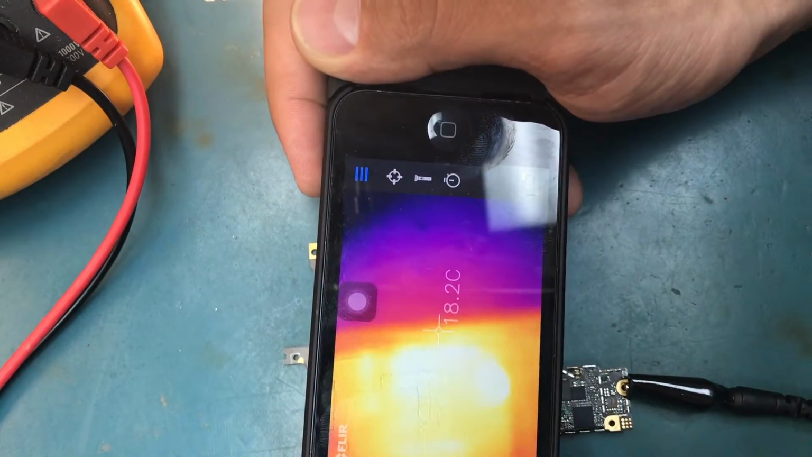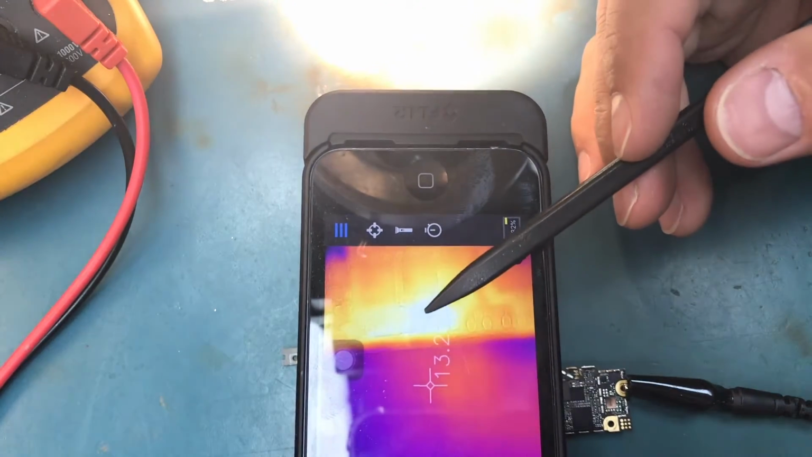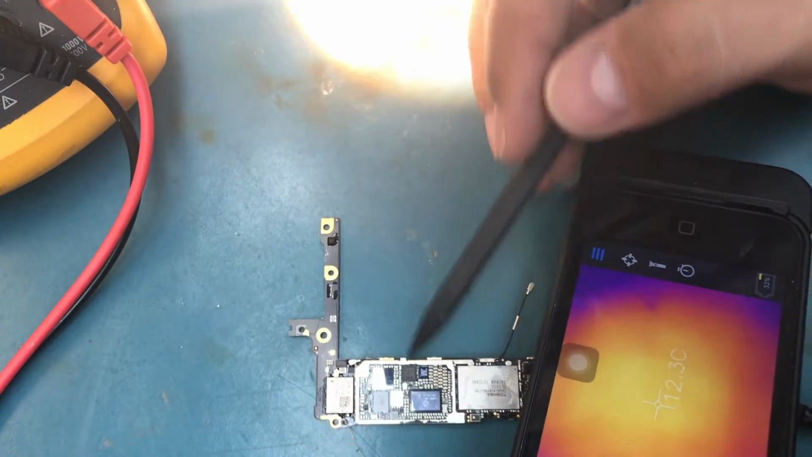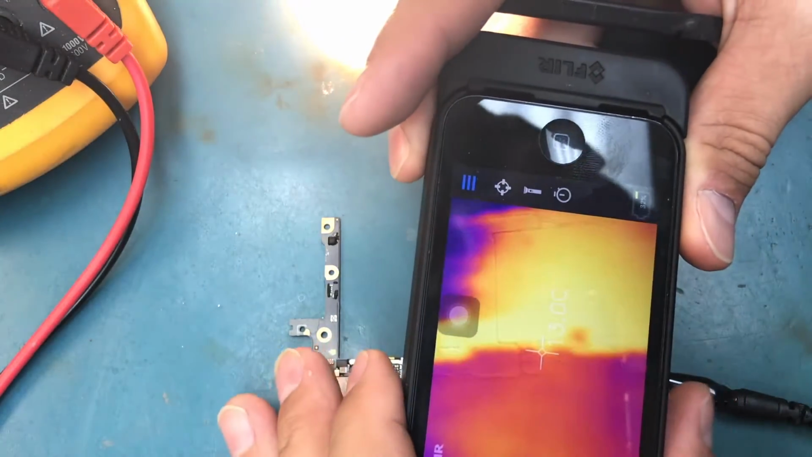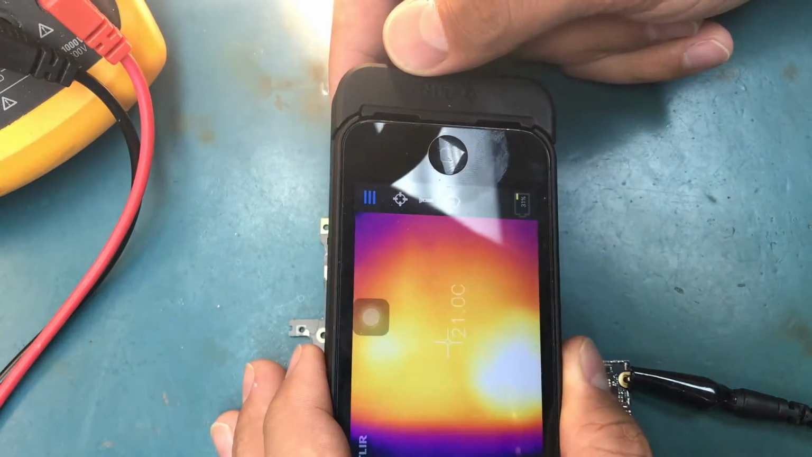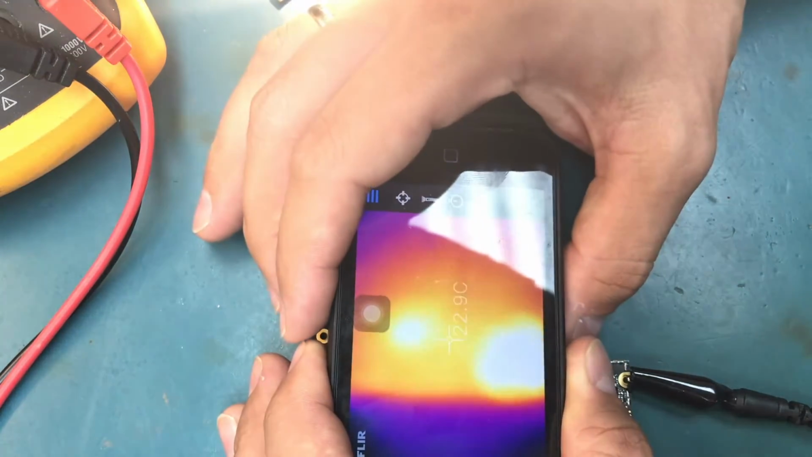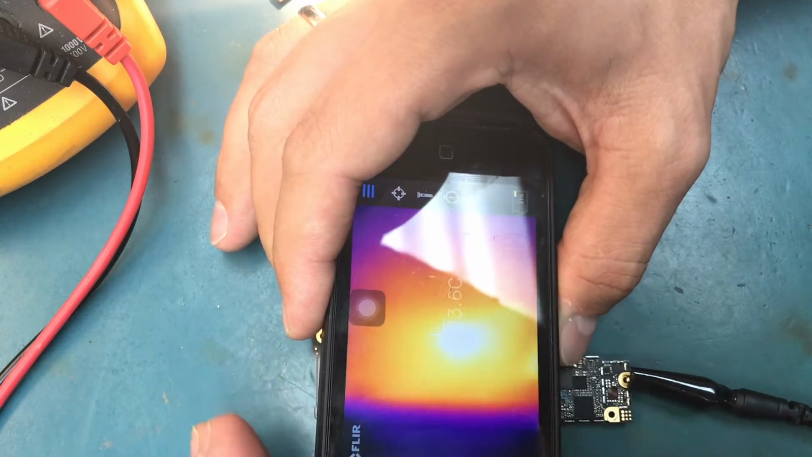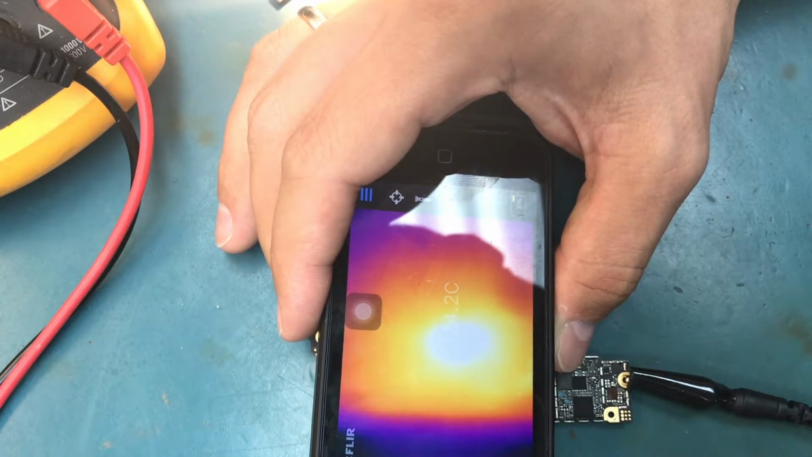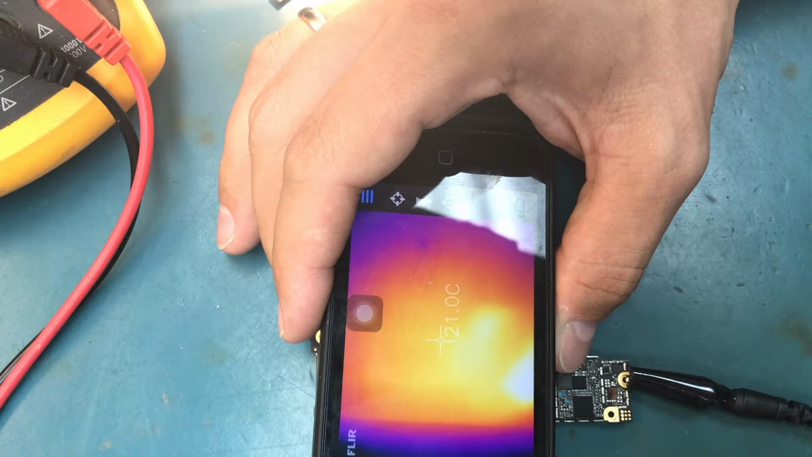So here I am going over that power management chip, and if you see, there's a little bit of a problem that we can spot somewhere over here. And again, this tool is not mega precise. Another thing that we can do is, you see I'm pointing at this spot. Turn the power supply off.